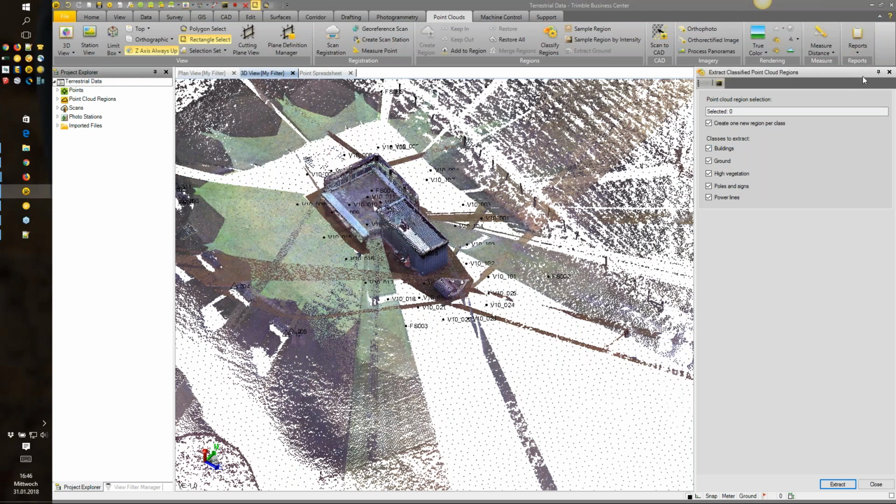David asked, can you colorize the point cloud based on an ortho photo in TBC? The colorize tool in TBC is for SX10 based data. Right now you cannot colorize point clouds based on ortho photos.